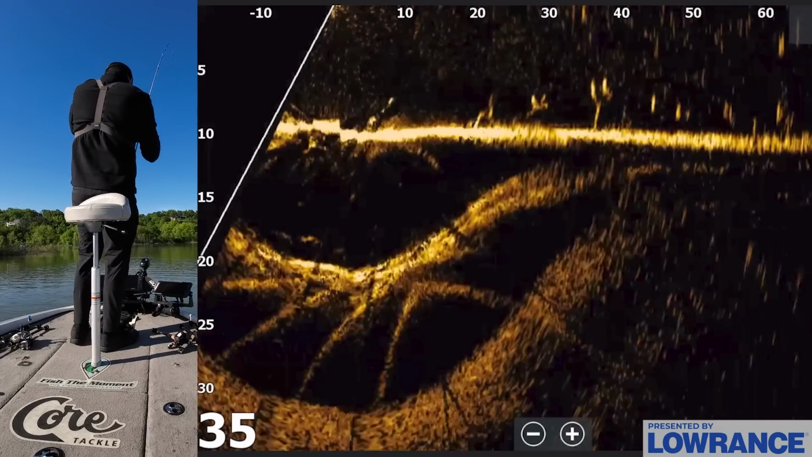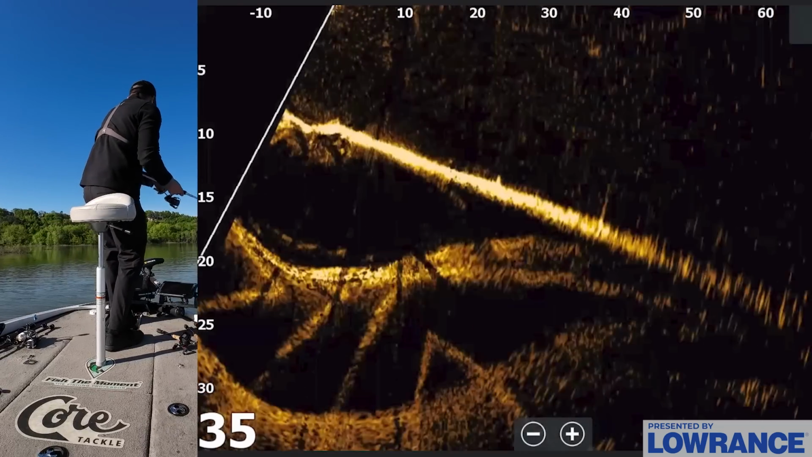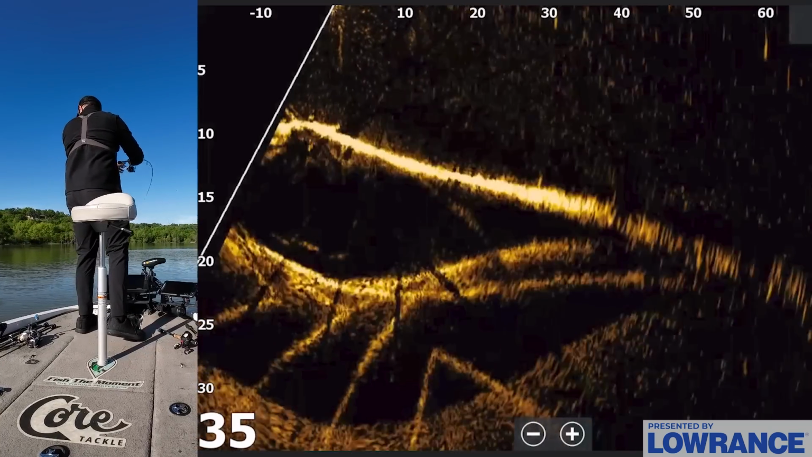The edge of this bush. There's a bunch of fish on the edge of this bush. I wonder what this is. This is a largemouth? Because if this is a largemouth, this is definitely a pattern we can run. Oh, it's a nice smallie. Okay, we are on it now.